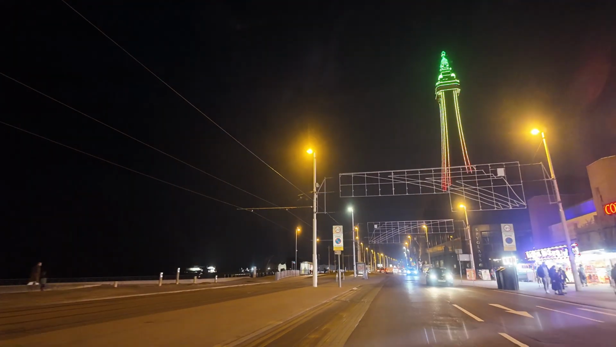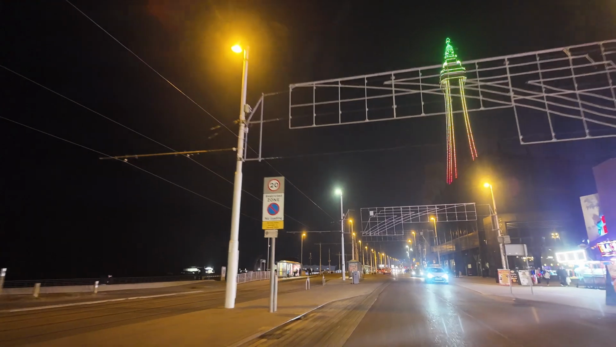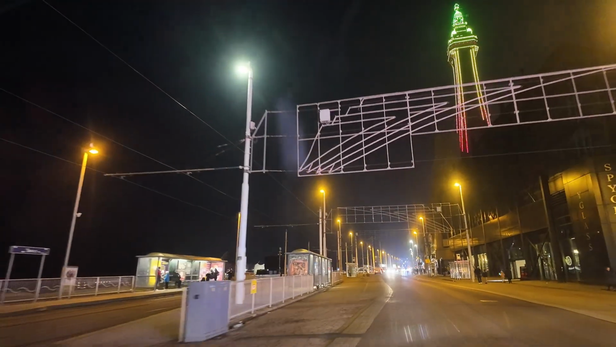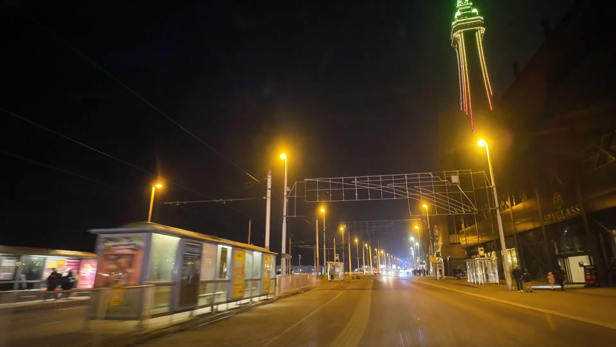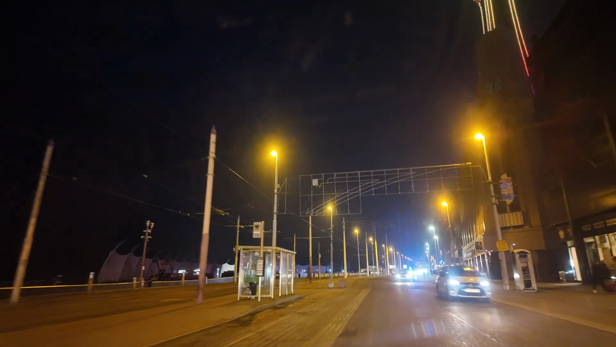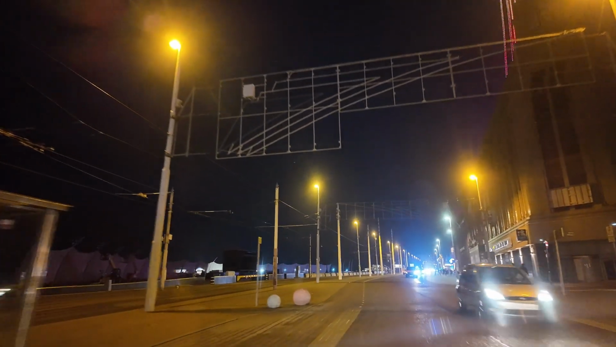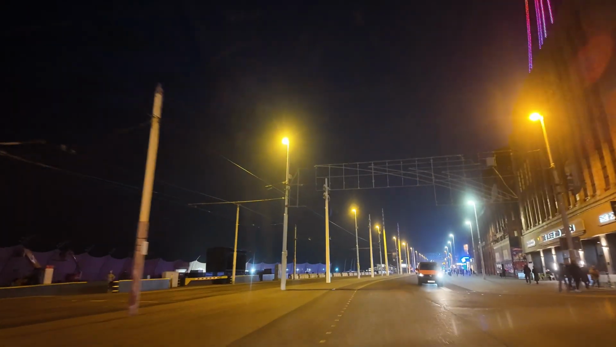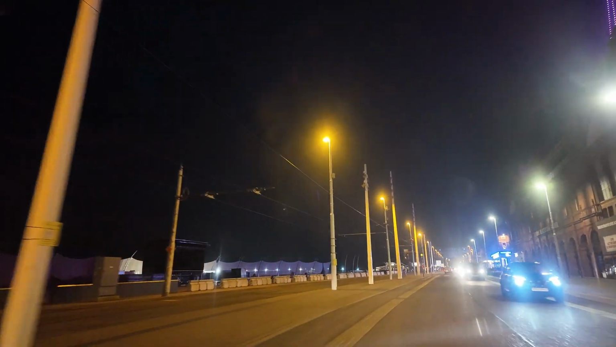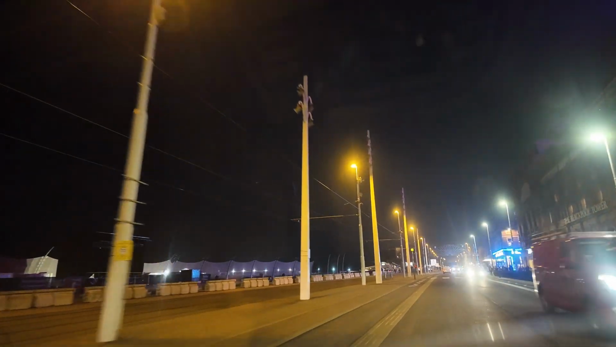Coral Island's open. Again, doesn't seem that busy. I'm just obviously giving you a snapshot of what I can see at this precise time. It definitely doesn't look that busy. The Wild West, not a lot of people in there. Wetherspoons will be full. Yeah, oh God, it's packed. It's always packed.